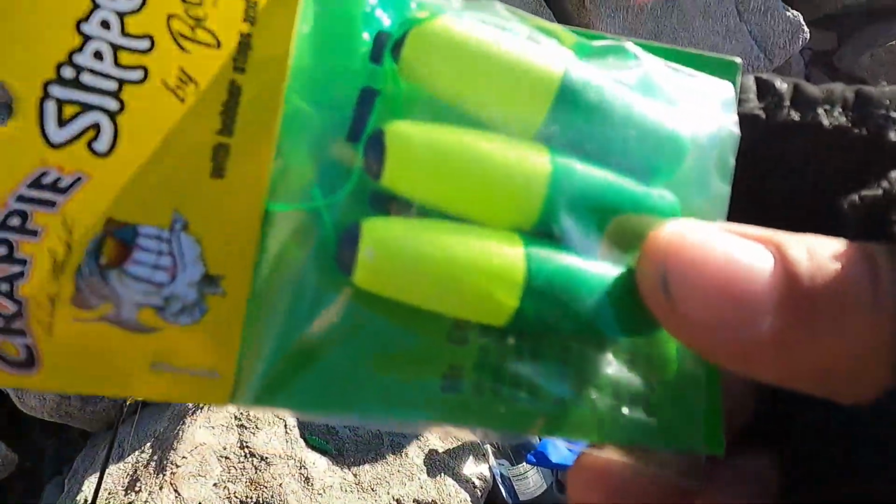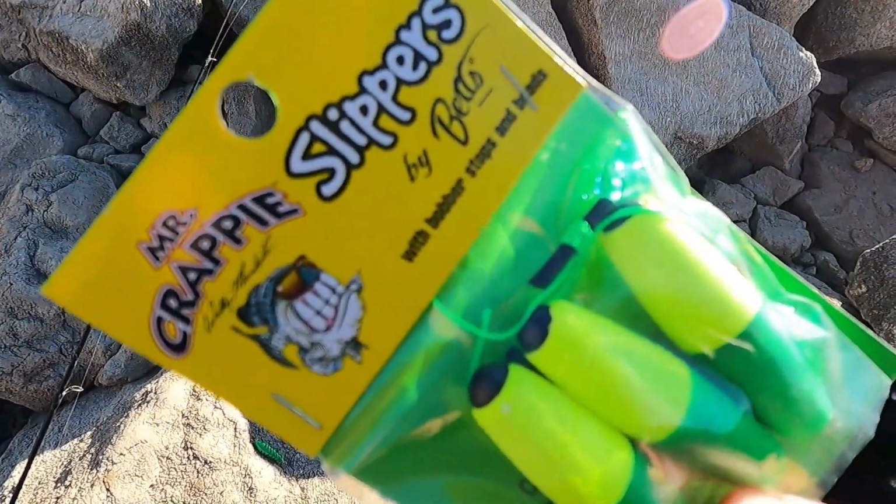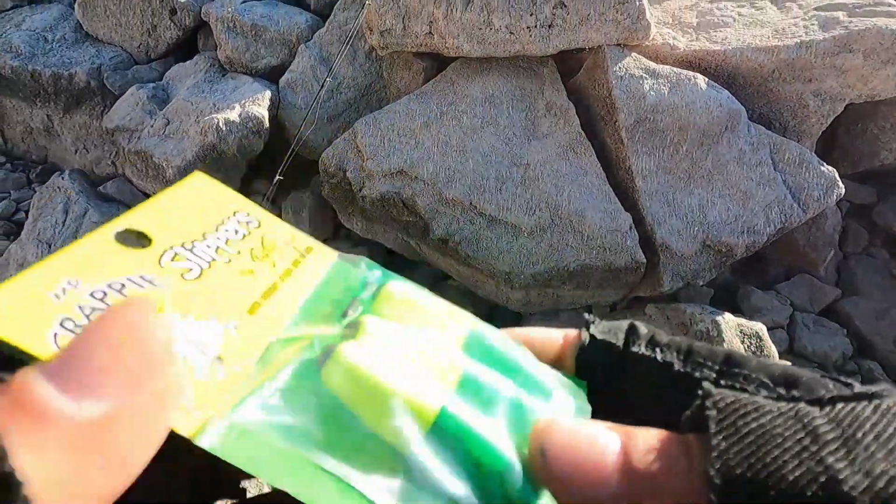And then take a slip bobber. I like these Mr. Crappie ones that I get at Cabela's.